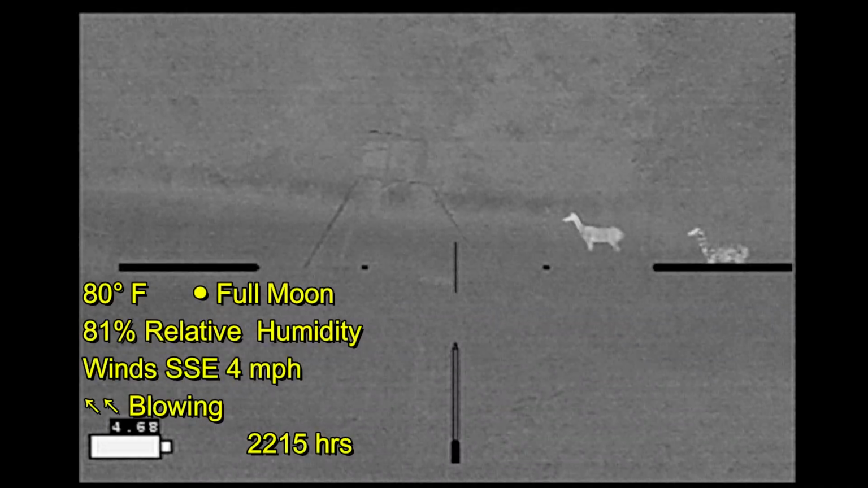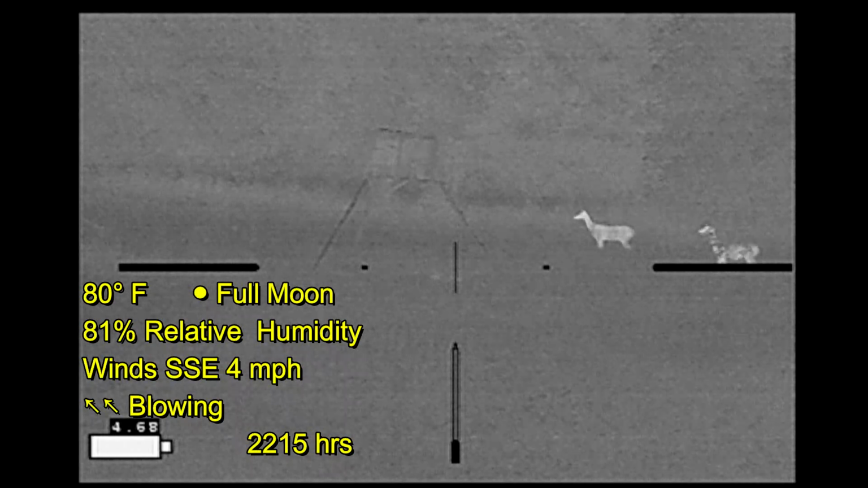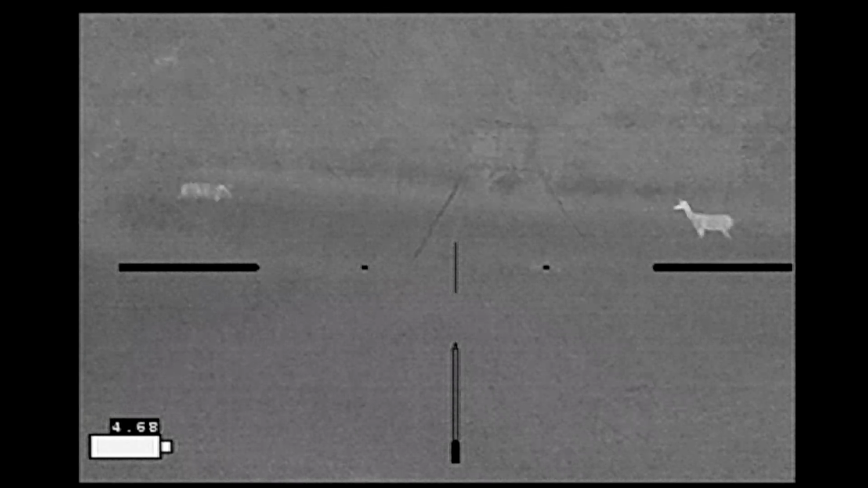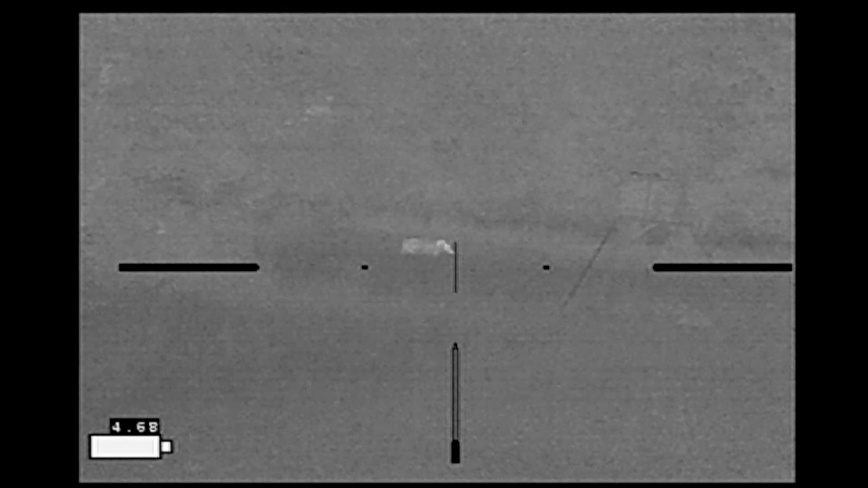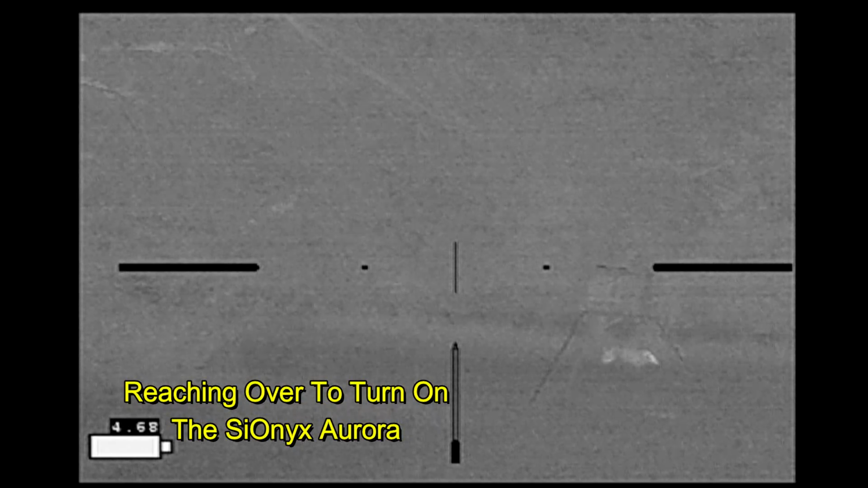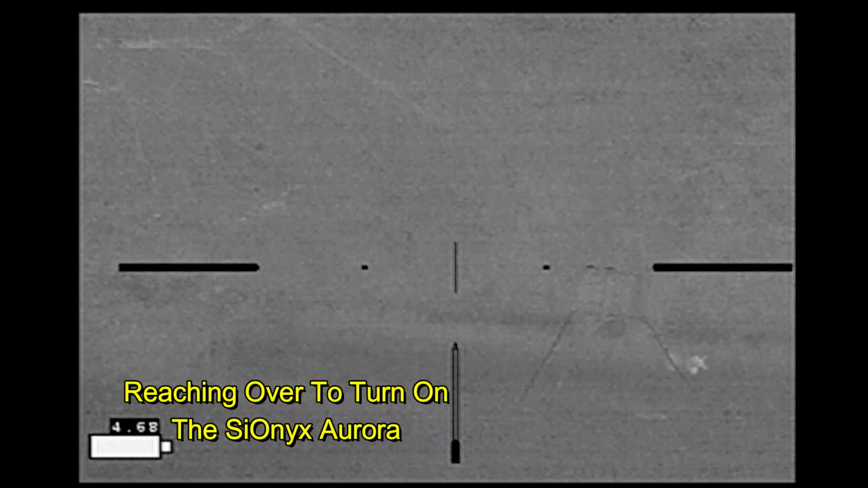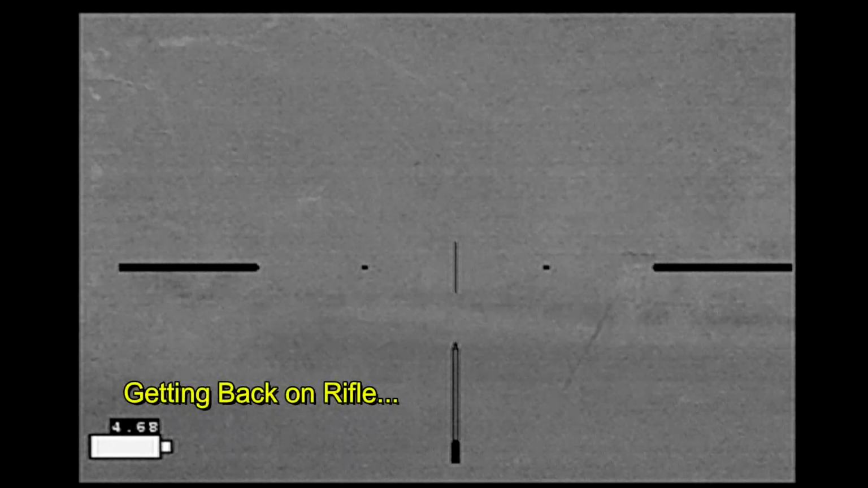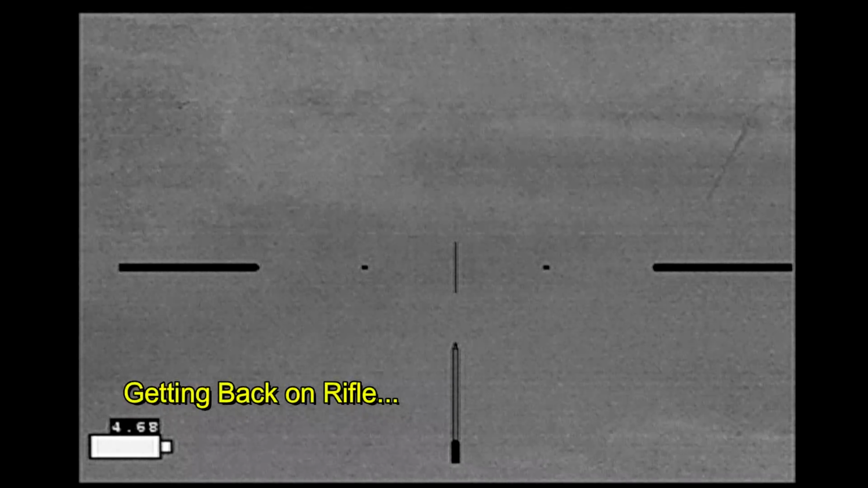And sure enough, later in the evening I was watching two does when something spooked them, and off from the side came this boar. So in trying to document everything, I reach over to turn on the Psionics Aurora. I'm not looking through the scope as the boar chases the two does away. And I get back on the rifle, and my boar is gone.